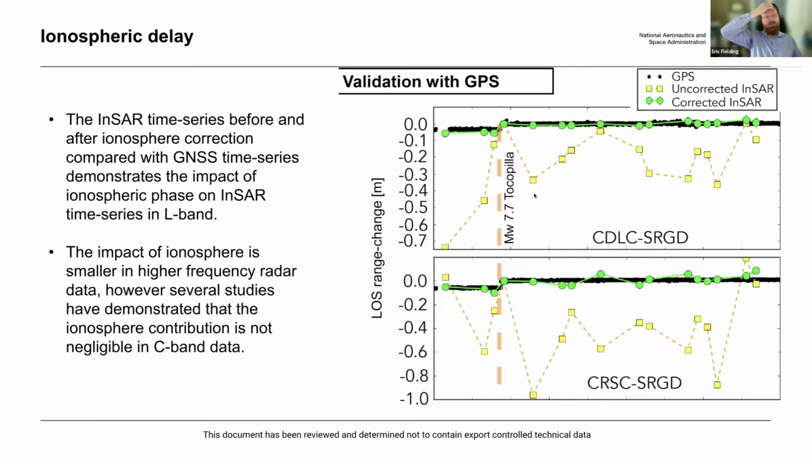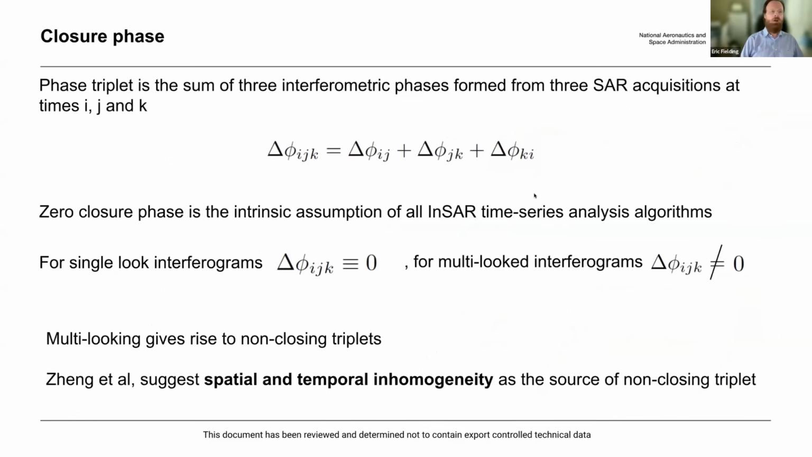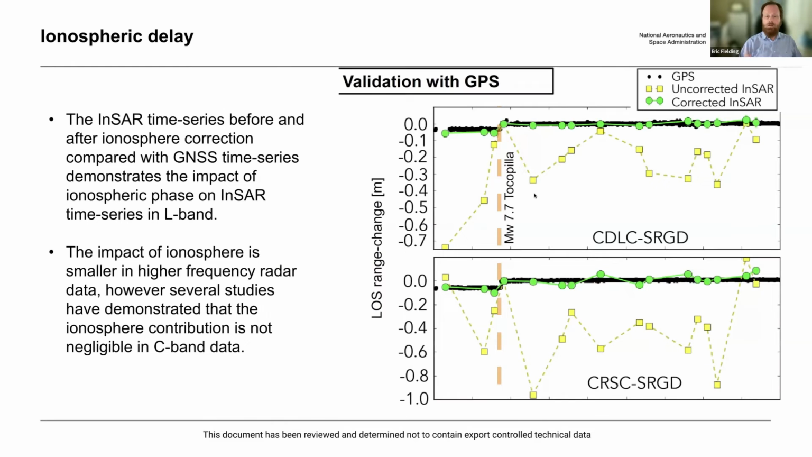This was a test that they did with the impact of ionosphere on the Sentinel-1 data. No, I'm not sure exactly what Haresh was showing in this one. No, he did do ionospheric corrections on the L-band data of ALOS for an earthquake that happened in 2007. That's what this is about, the Tocopilla earthquake.